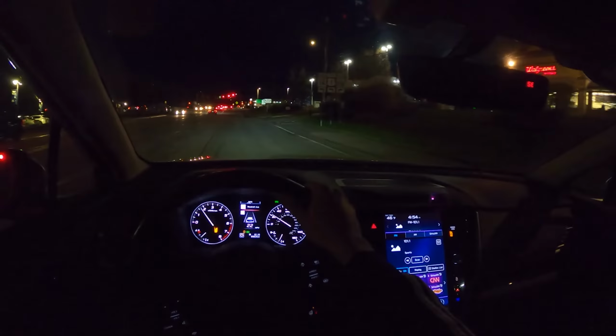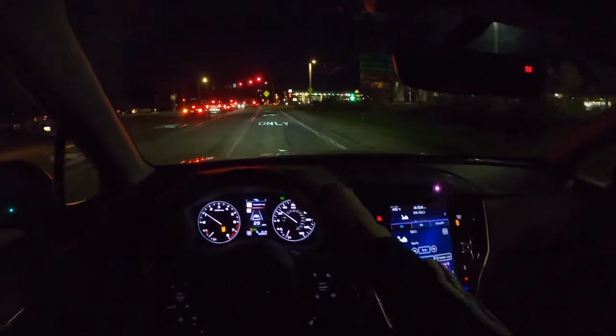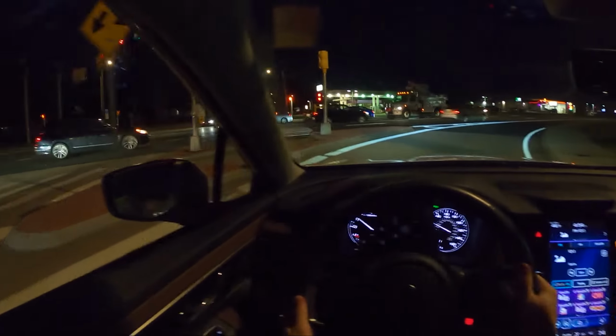Alrighty, so this does have the 260 horsepower, 277 pound-feet of torque. And yeah, we'll see how this goes. I've never driven a Subaru Outback. I don't know if I've actually even driven a Subaru yet, so this is going to be cool for me.